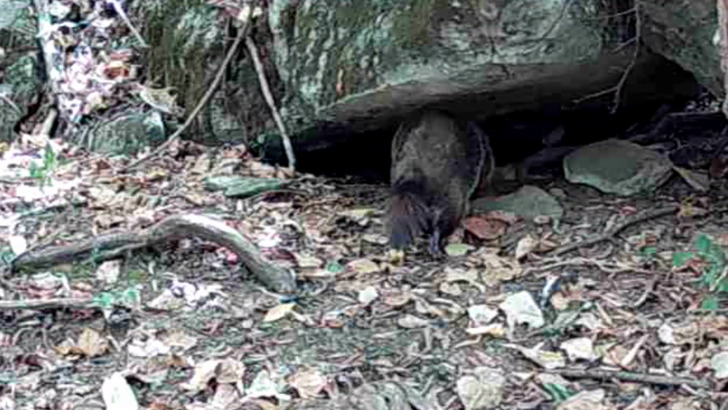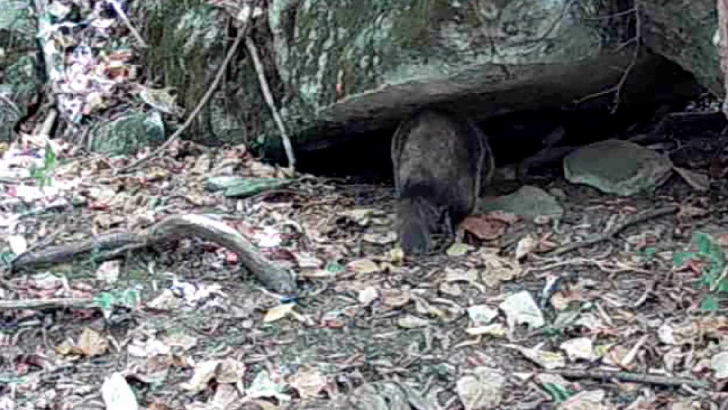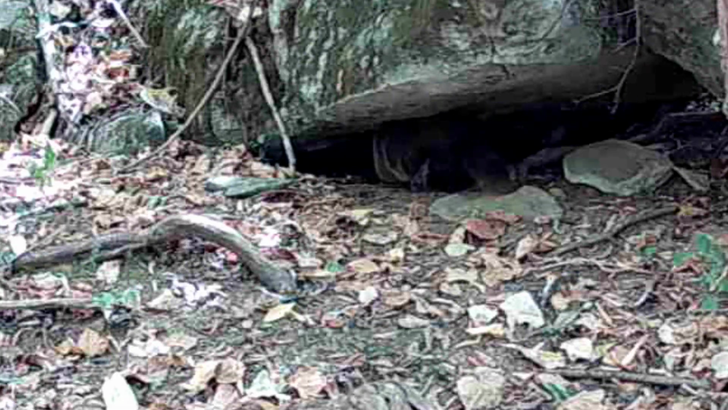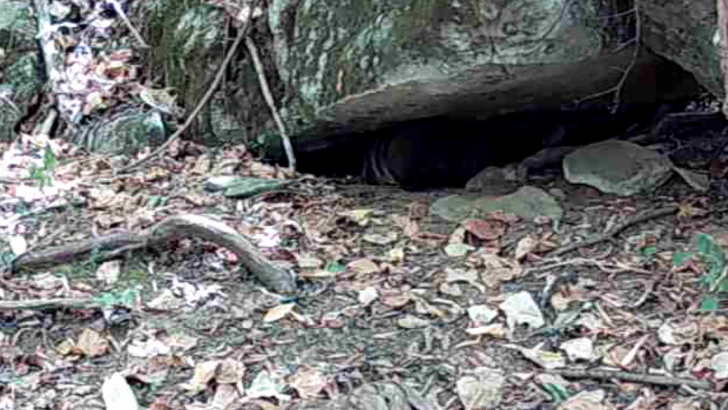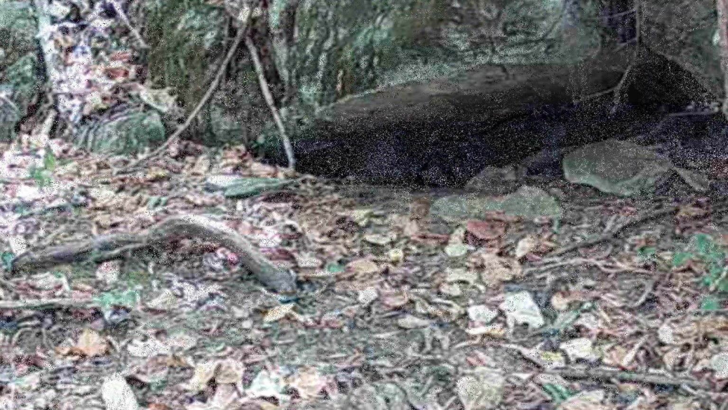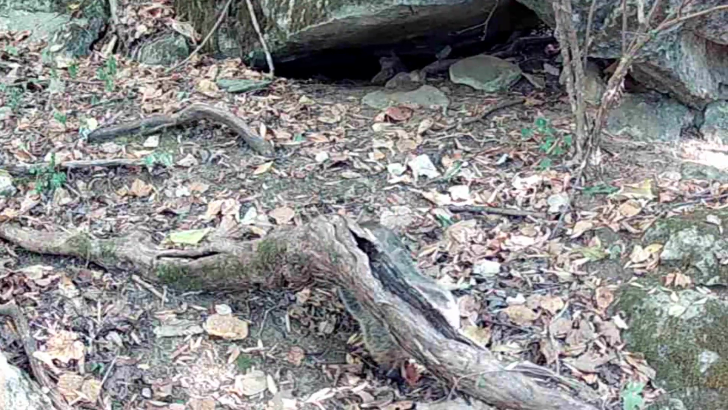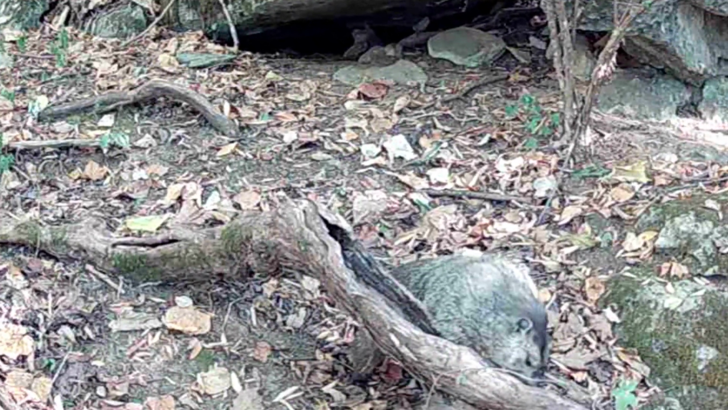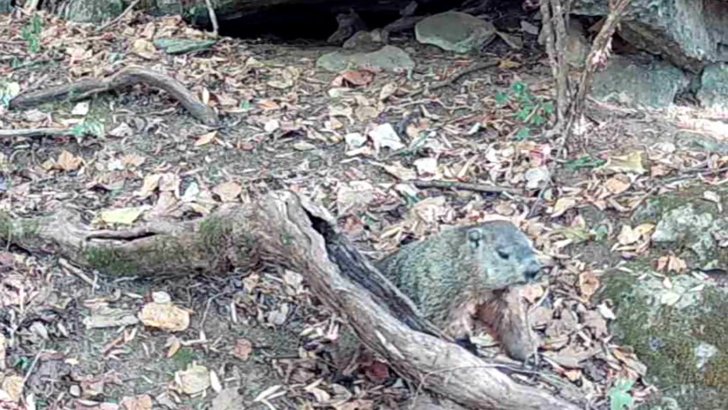But that looks like Dirty Dan coming in. He's coming in. Lay down a while. But he's up out moving around too. See how he's a little bit smaller?